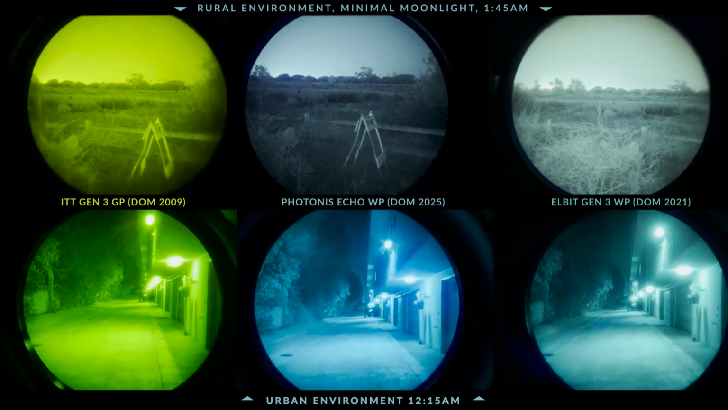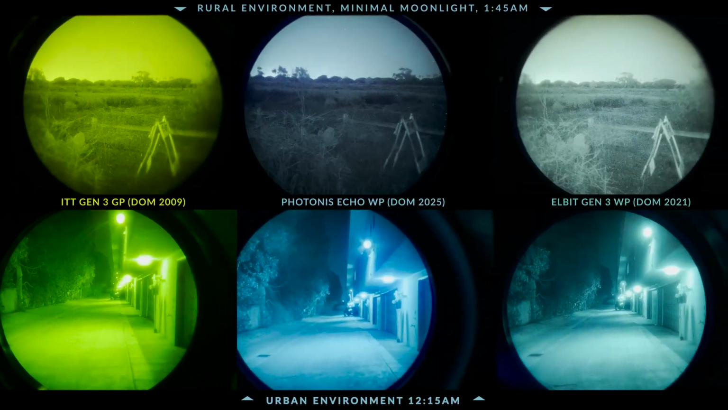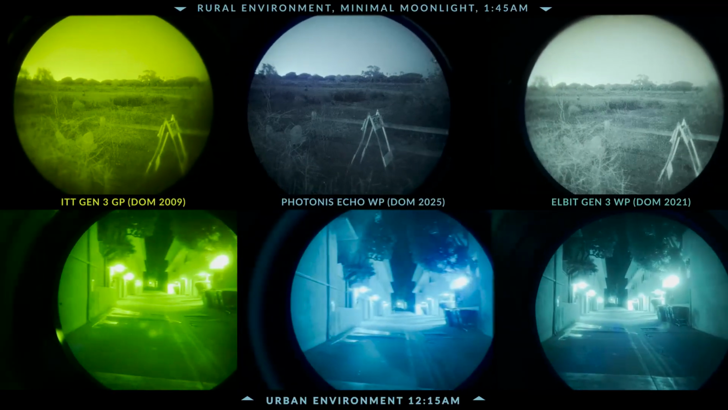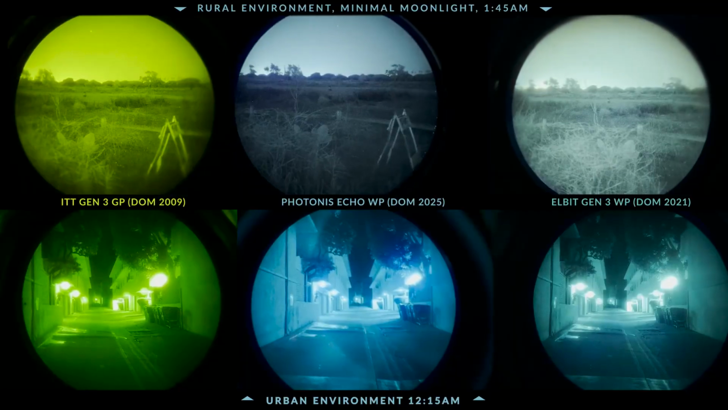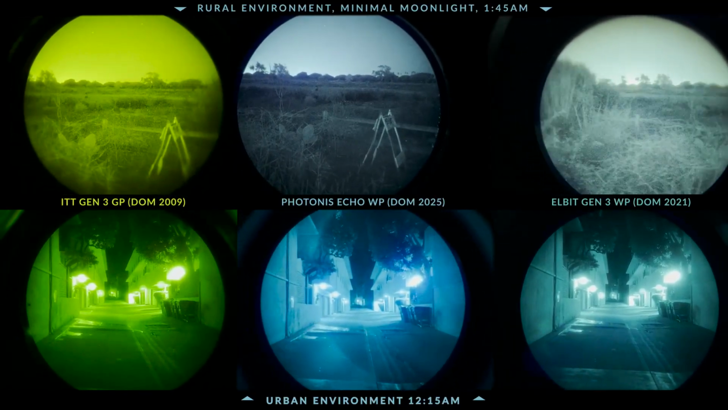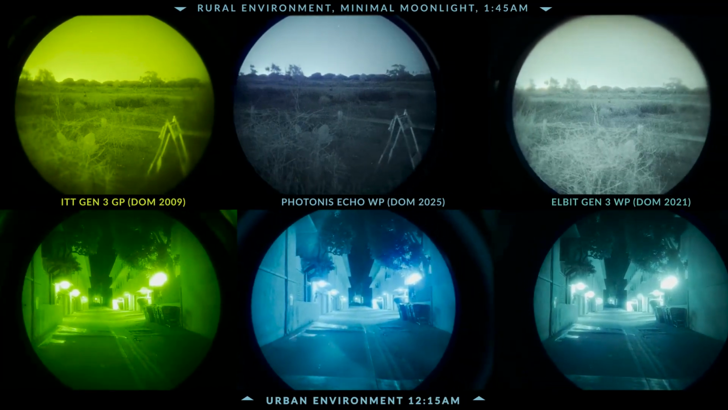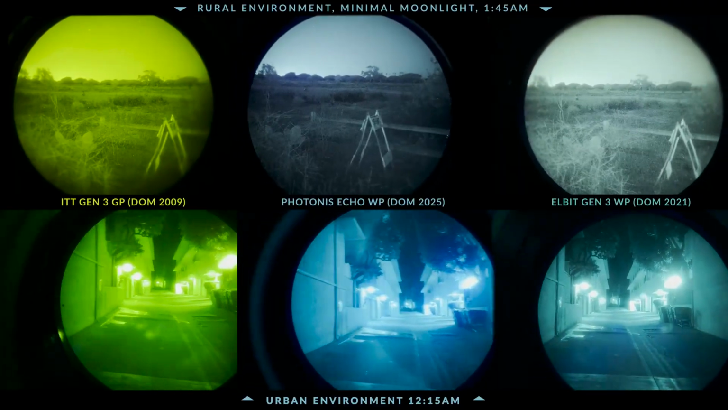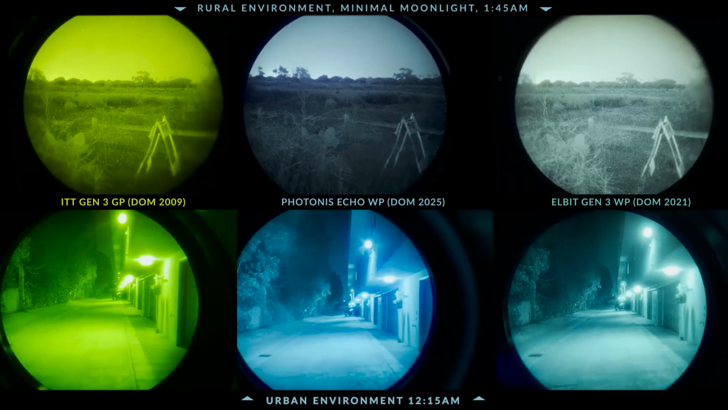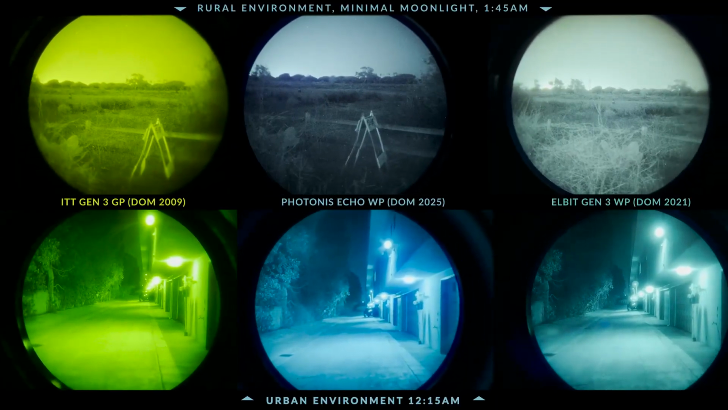The takeaway from all this isn't to imply that one tube type is bad and another is good. It's more a side-by-side comparison and showcases the benefits of some tubes for certain use cases. What has been showcased here are two extreme lighting environments, and most use cases will fall somewhere in the middle. Where Photonis excels is the fact that it can handle transitions from dark to light environments back and forth while maintaining strong resolution and image clarity.